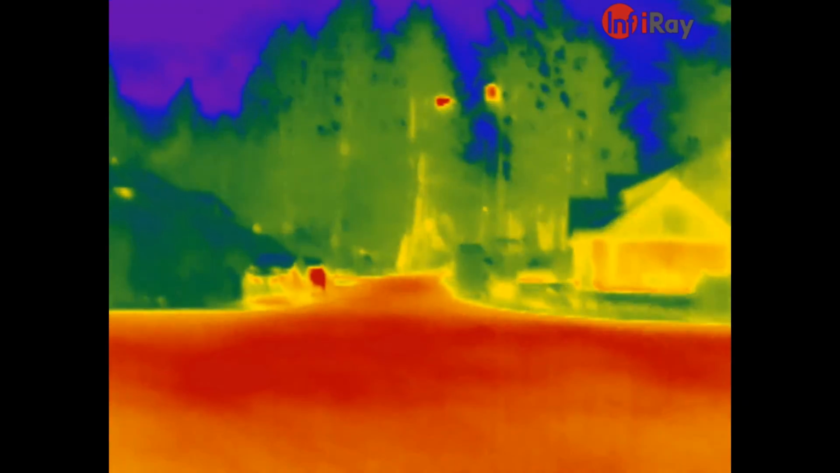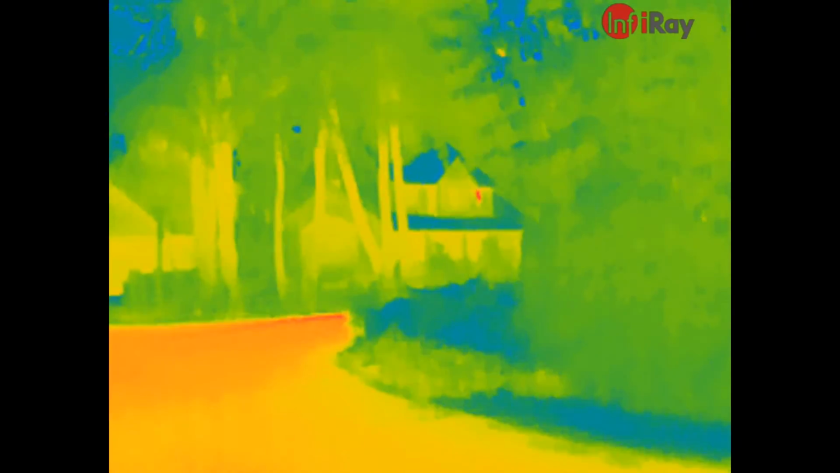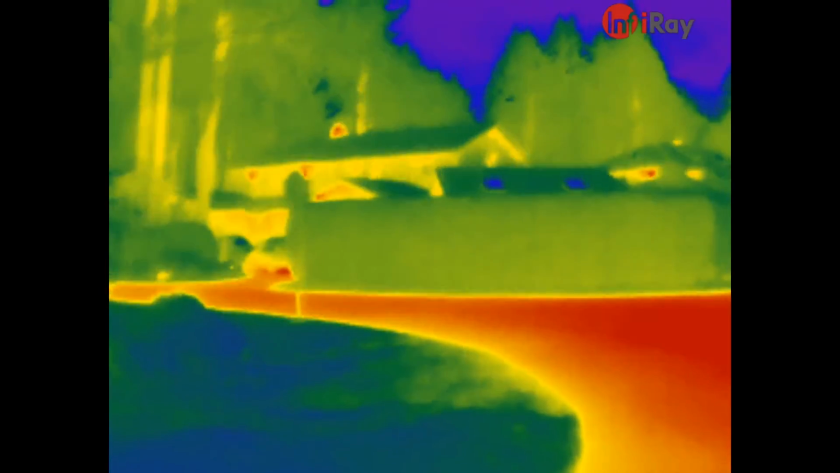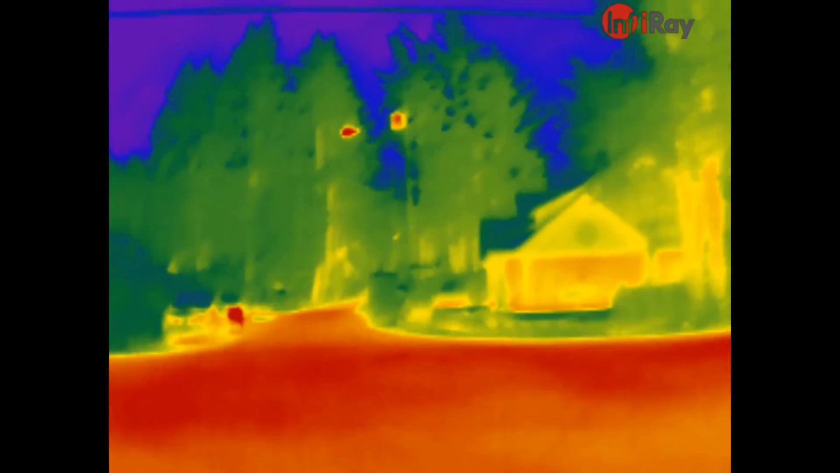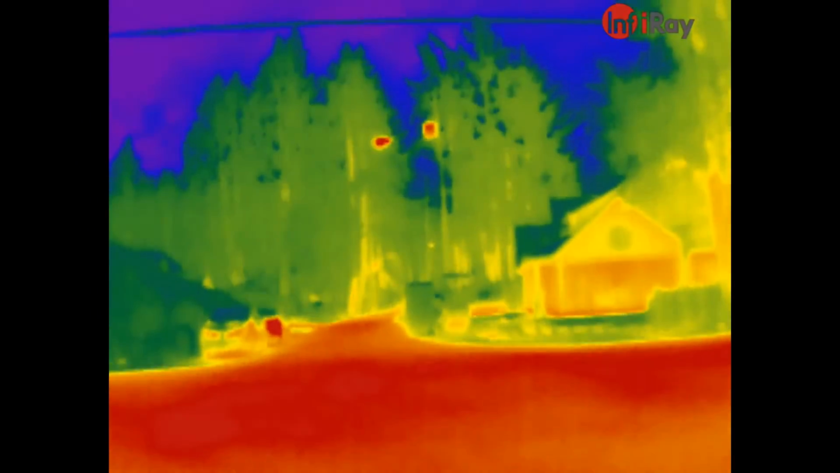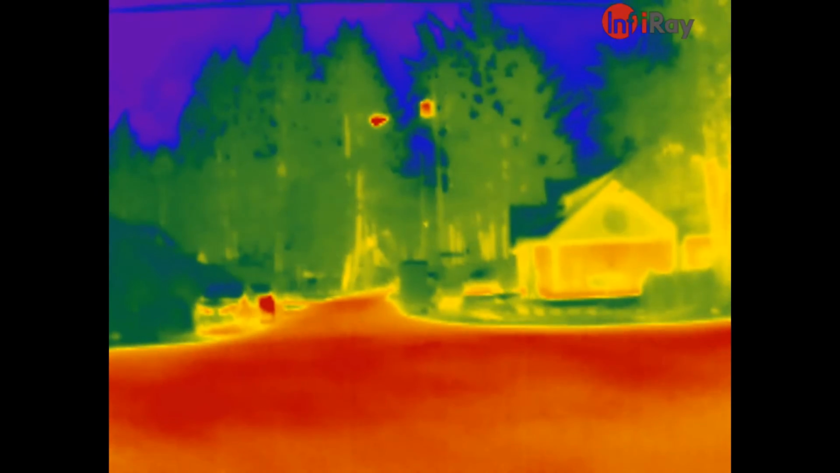These are some of the different settings. Useful for spotting different temperatures. You can see the transformer up on the pole there glowing red.